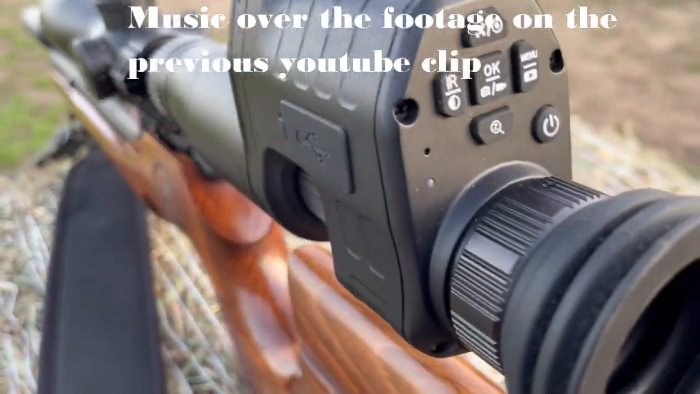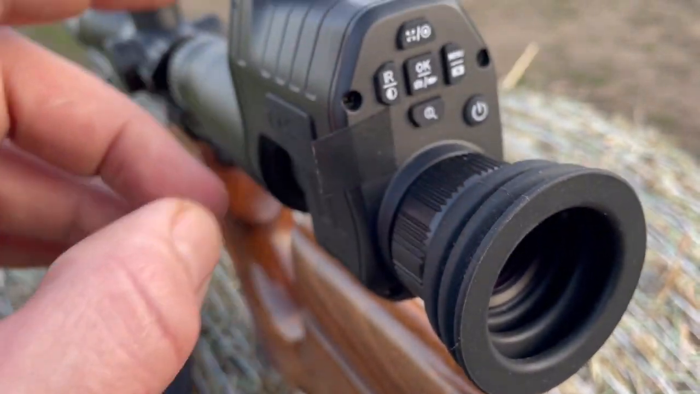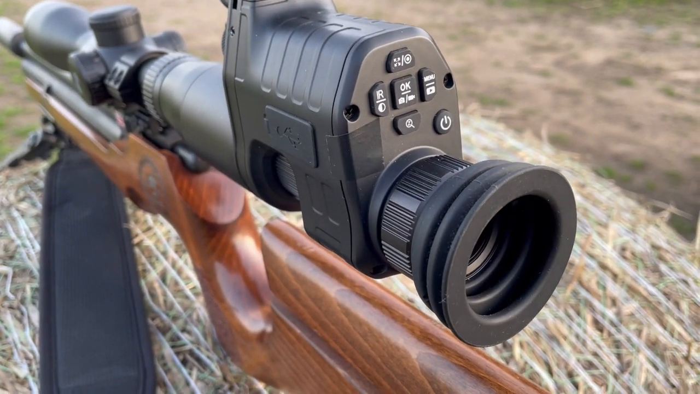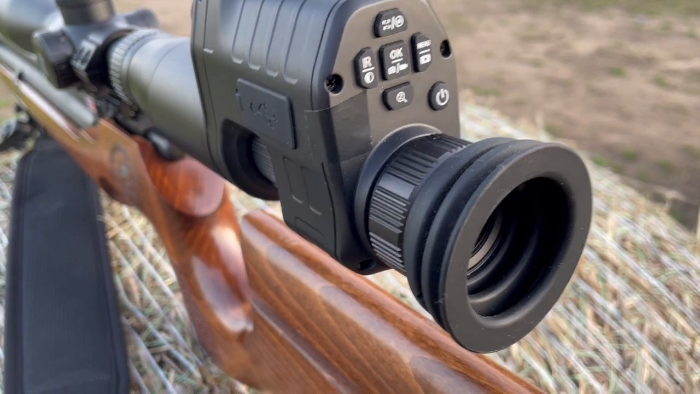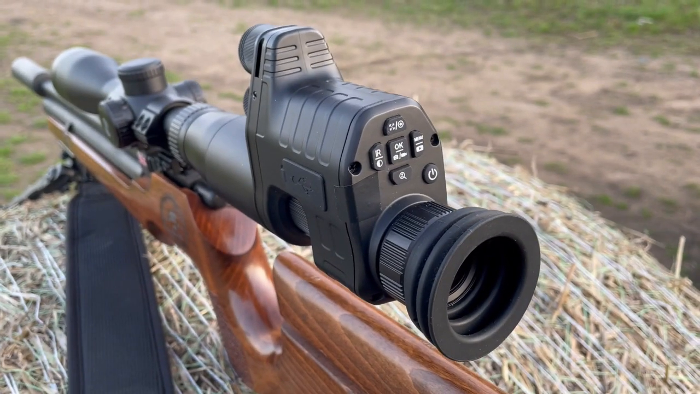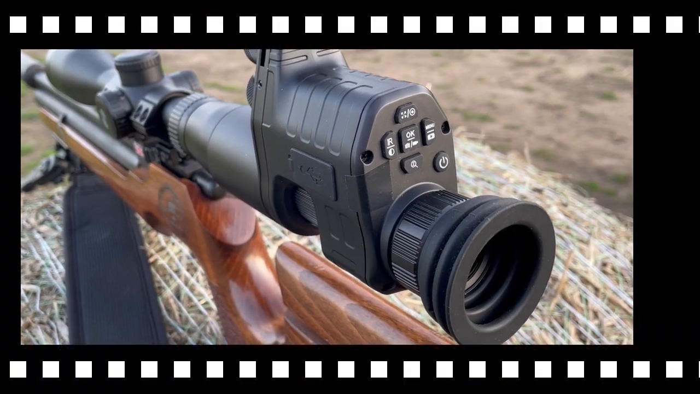So I'm going to put a little bit of electrical tape over there, wrap it round, and try that. But that's the only real negative that I've got, and that's a personal thing. Some people it won't bother, but it's bothering me. It sounds like I'm having a cardiac arrest every time I listen to some playback.